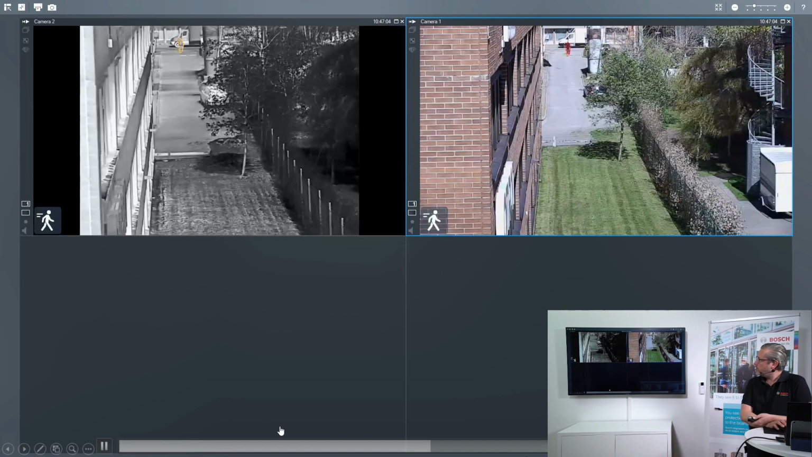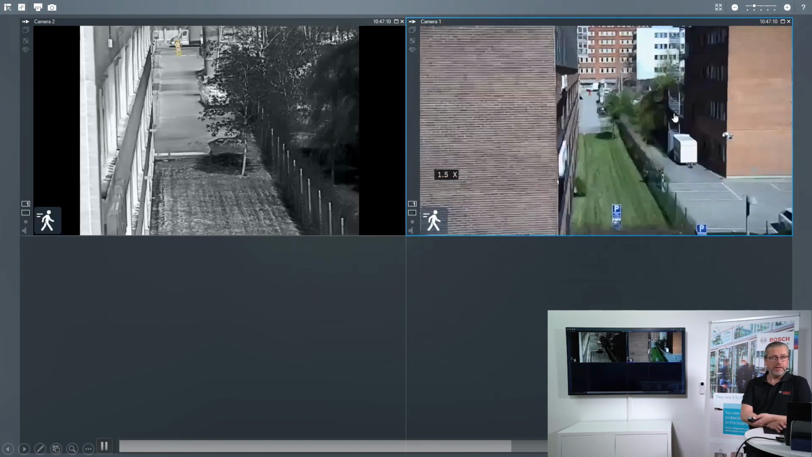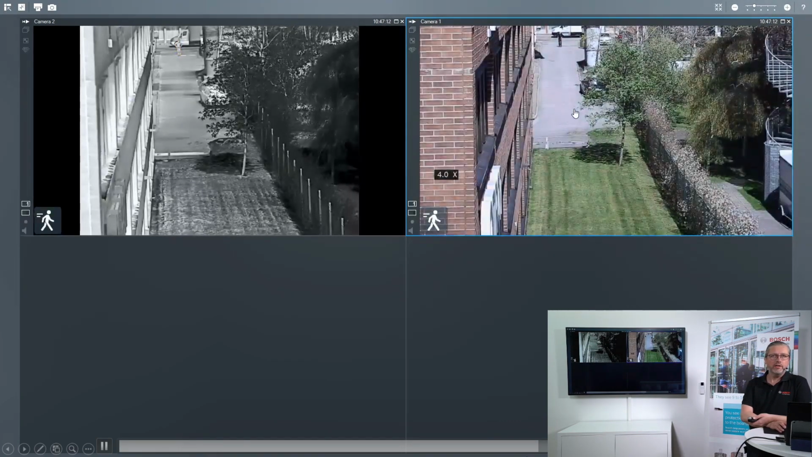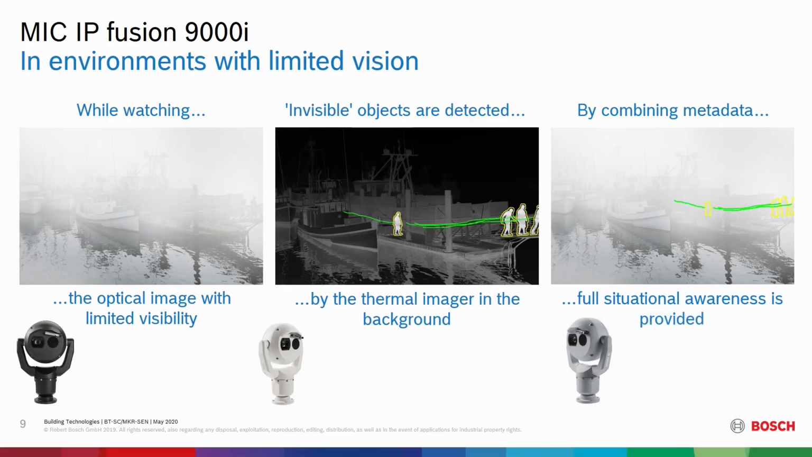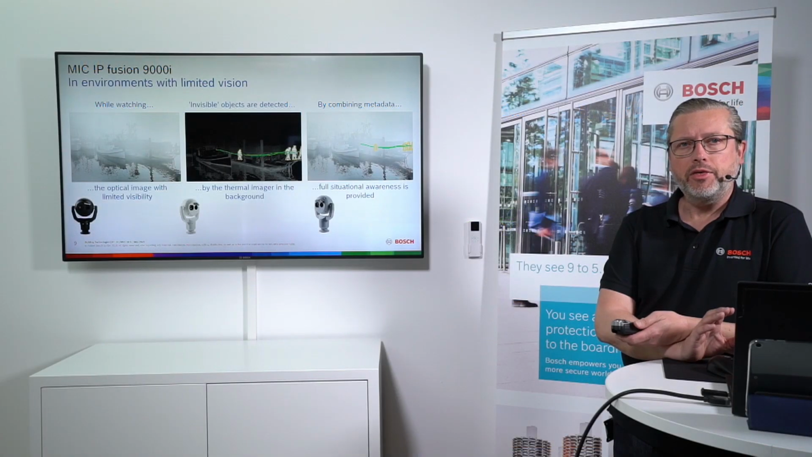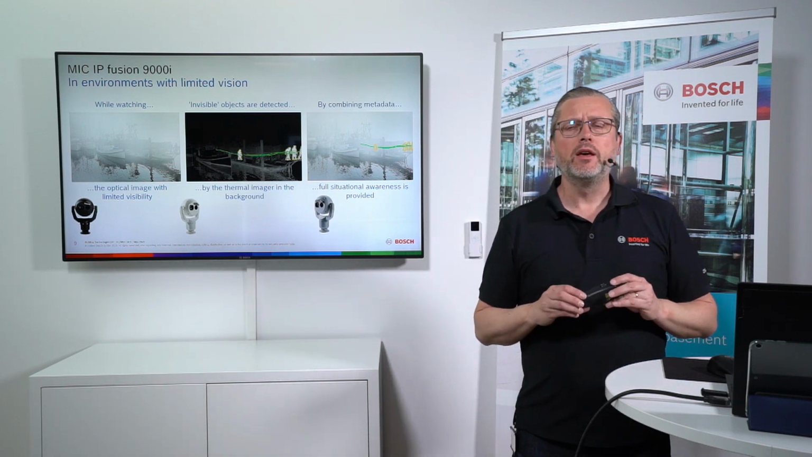So we can continue to play this one, and you will also see the distance when we zoom out on this module, that it's quite far away from this camera down to U1, who is actually the guinea pig again when we did this recording previously. So that is one point of using a thermal camera. In this case, it was the moving one with the MIC.